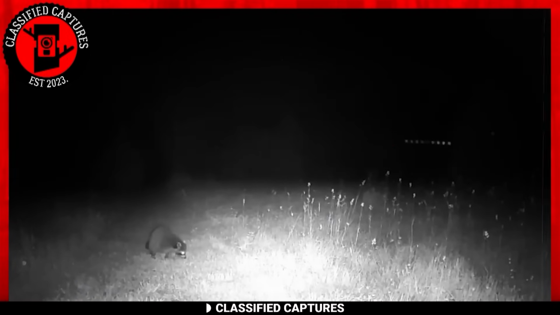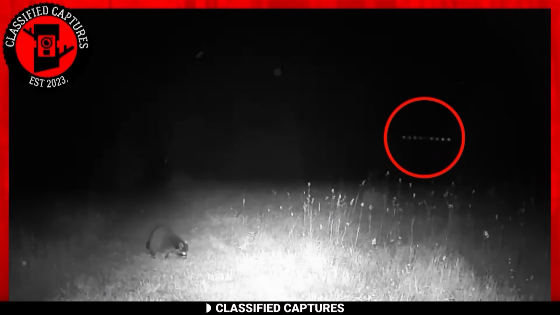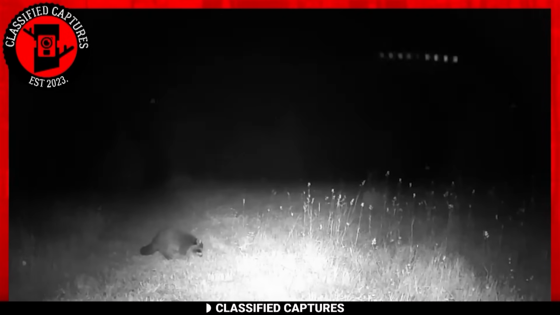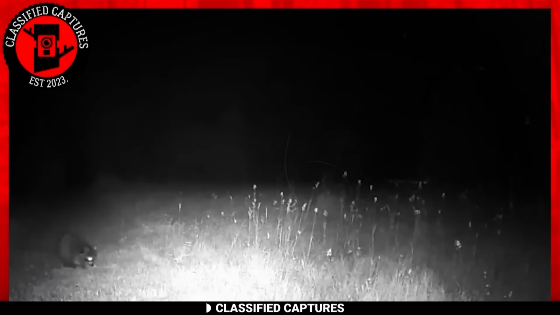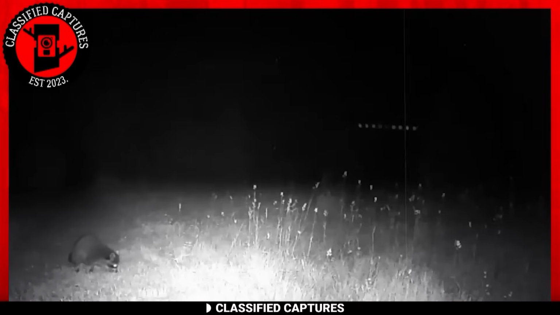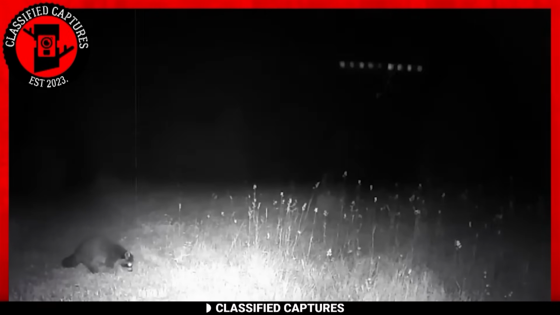Do you see it? Right in the top corner of the footage, there are a set of lights moving in a way that makes me believe they're from the same aircraft. But no human aircraft have lights arranged like that unless I'm unaware, which I highly doubt. To add to that, there are no flight paths where this footage was taken. What could we be dealing with then?